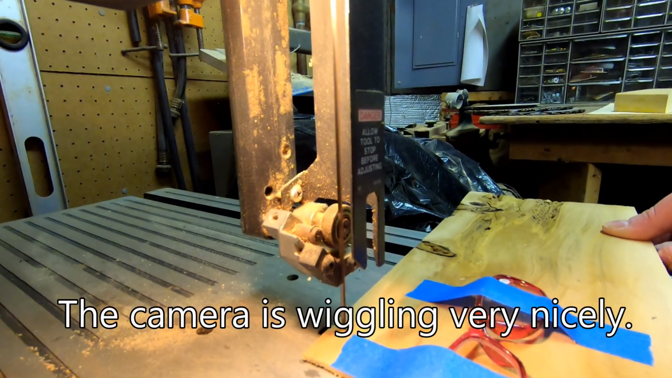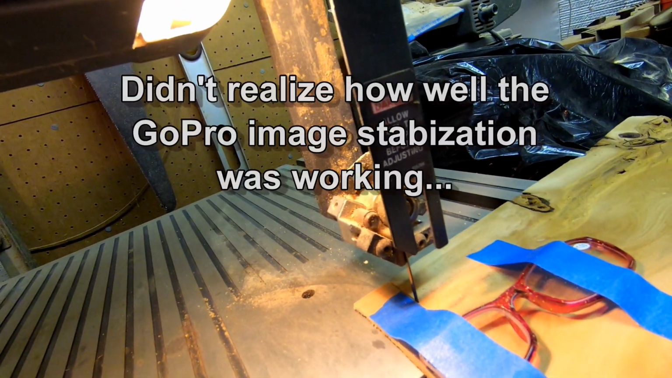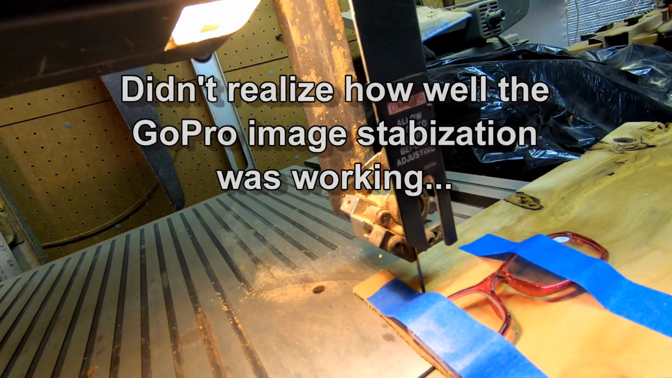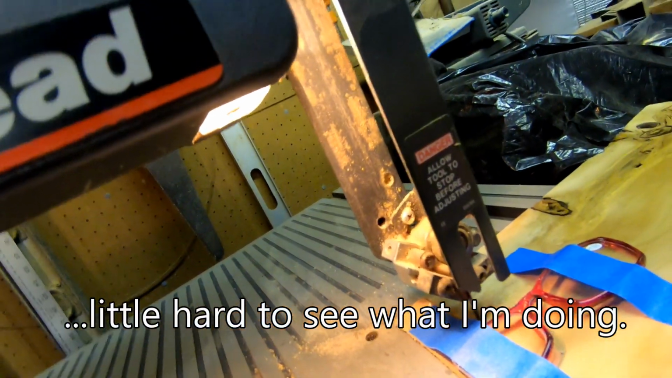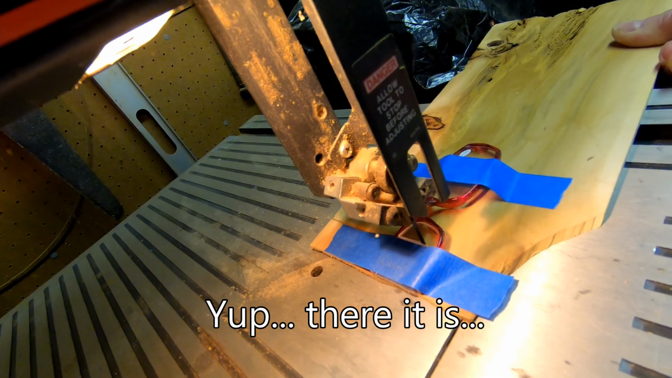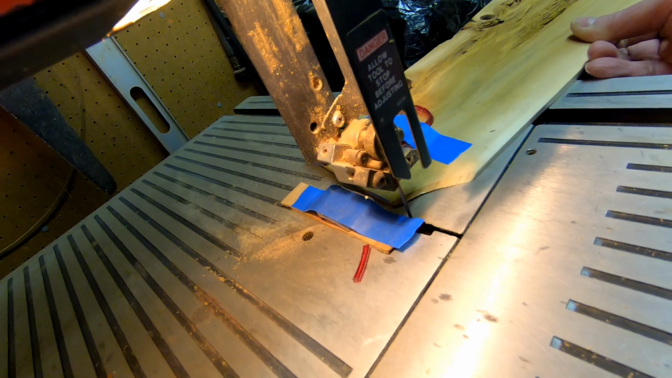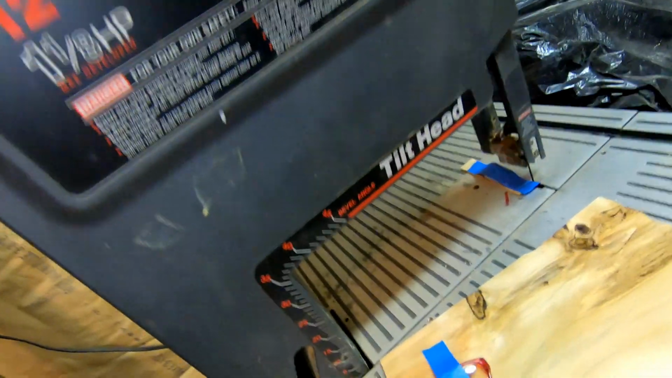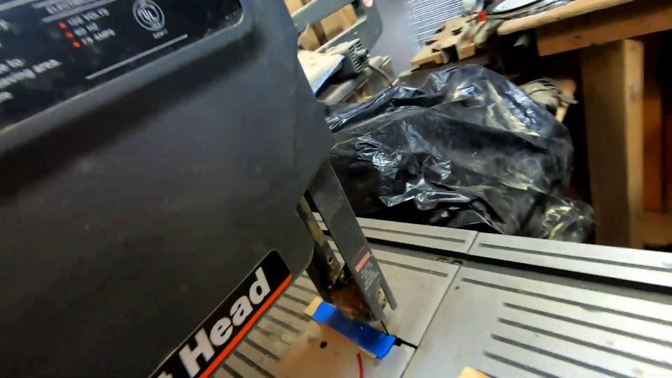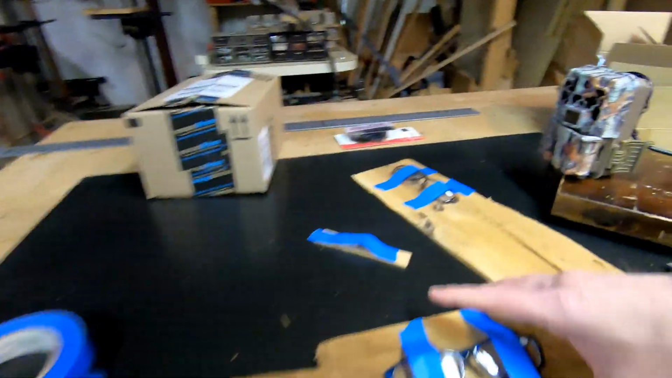Let's see if this camera is jiggling very nicely. Let's see what I'm doing. Yep, there it is. Go on through. Okay, that's one. We'll check that one out. We'll let the blade stop. And here we are. Here's my first sample.